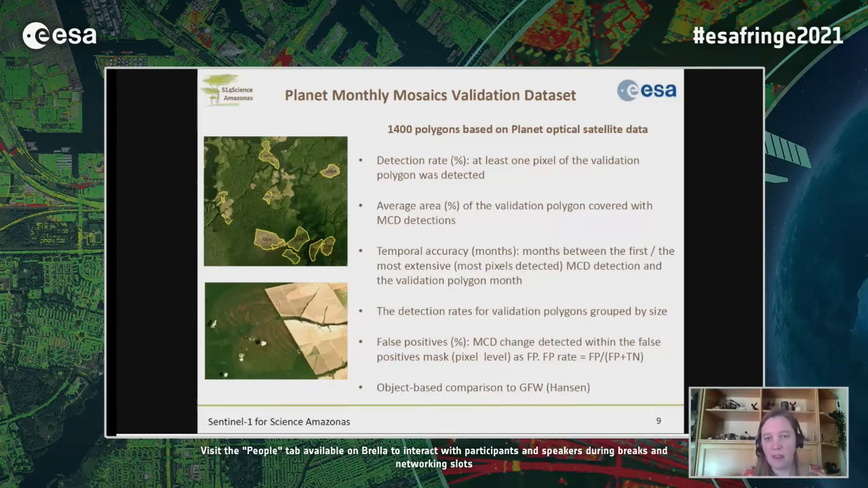And here on the left, you can see that we have not only the boundary of the change happening, but also the month when the change happened. And based on these polygons, these are used to find, for example, the rate of detection, the average area that we are capturing with our algorithm, and also the false positives, for example. Next slide, please.